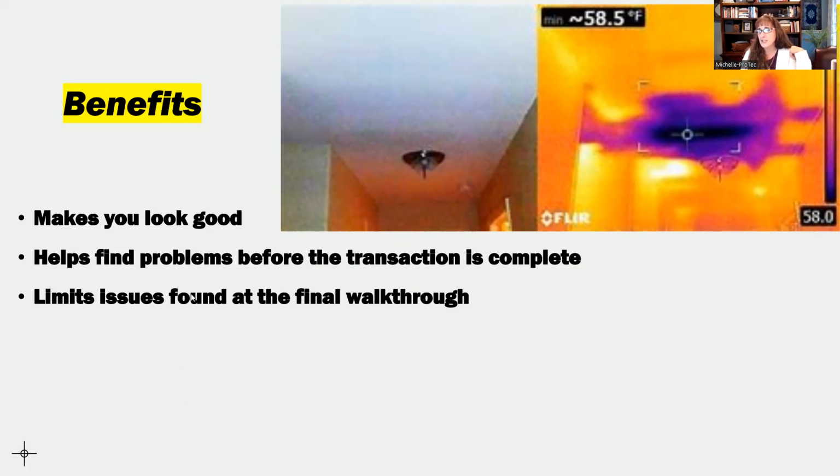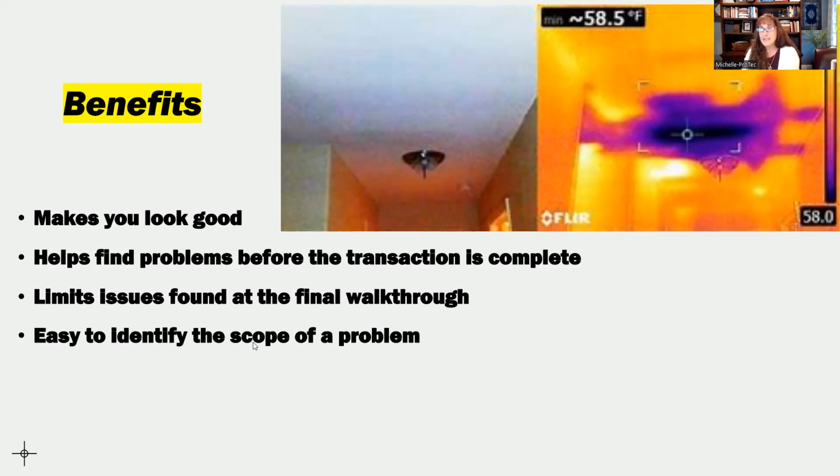It limits the issues that you might find on your final walkthrough, because maybe that stain has showed up, and when you go back 30 days later for your final walkthrough, then there's an issue. And it's easy to identify the scope of the problem. Sometimes you'll be able to say there's a leak or there's something going on here, but you can't quite say how big the issue is or where it is coming from.